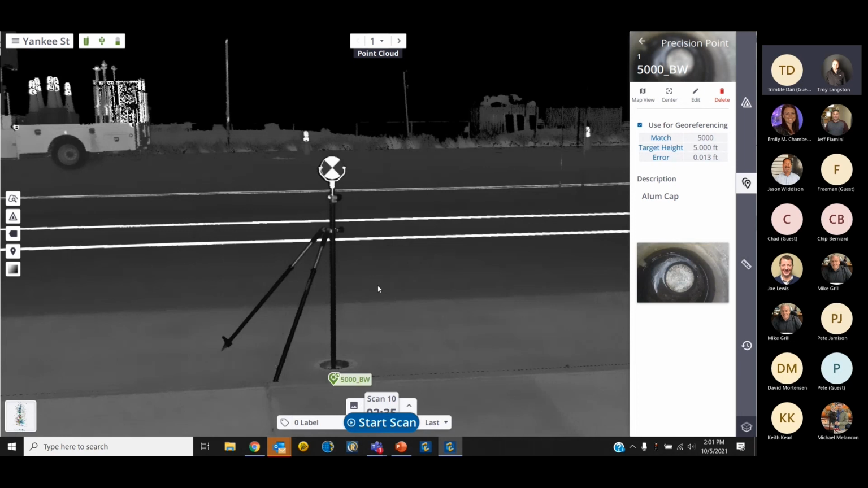Now, if you look at the details over here on the precision point, we enable it as georeferencing. The precision point is measured to the center of the target. And this target is a Trimble target as well. It has the same offset as the R10 prism, the Trimble 360. So it's a 0.135 millimeter offset.